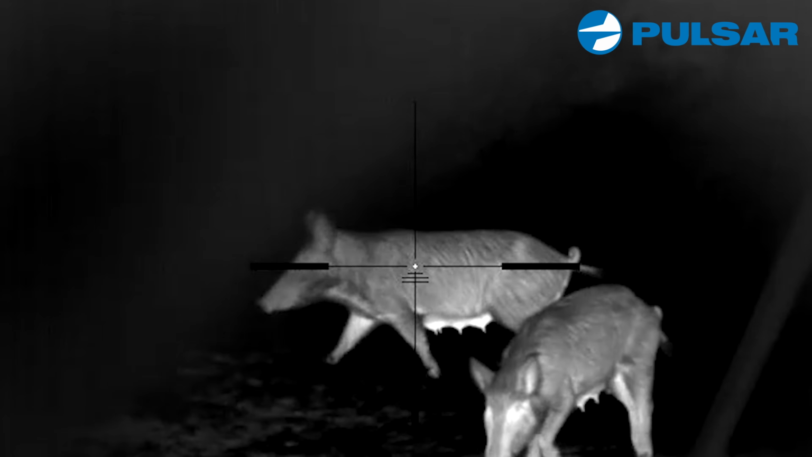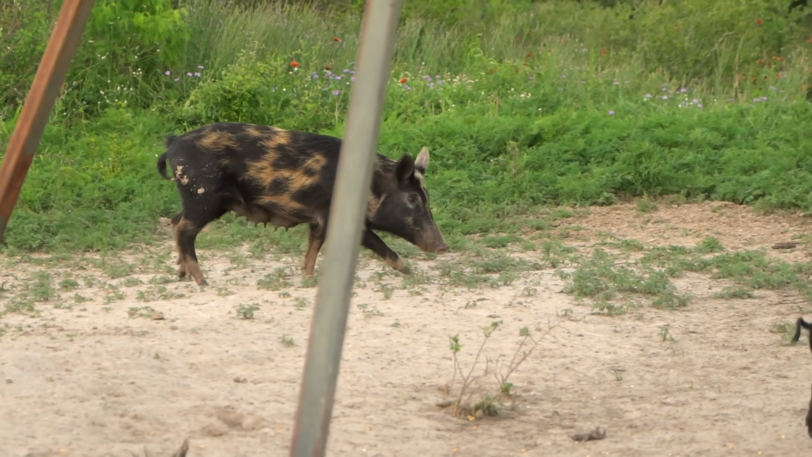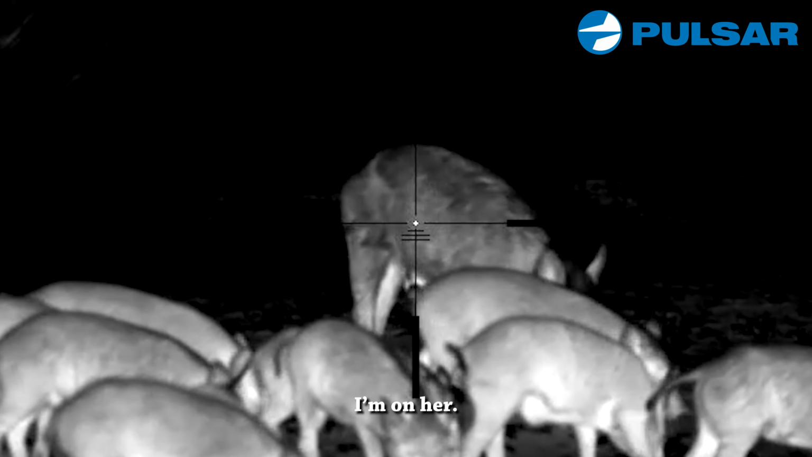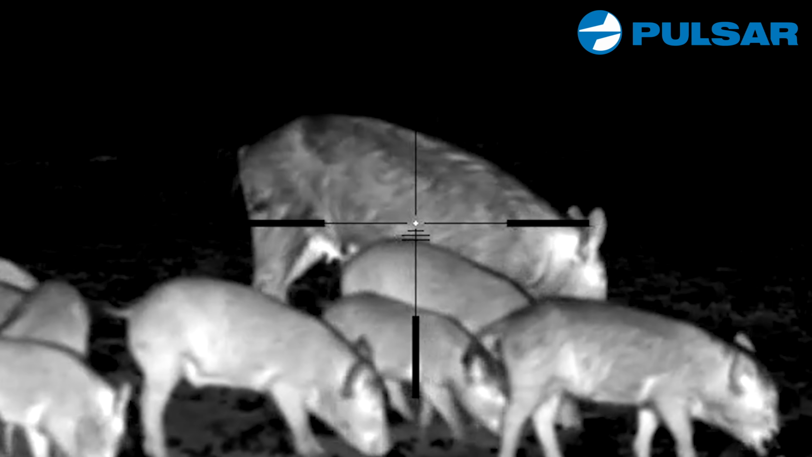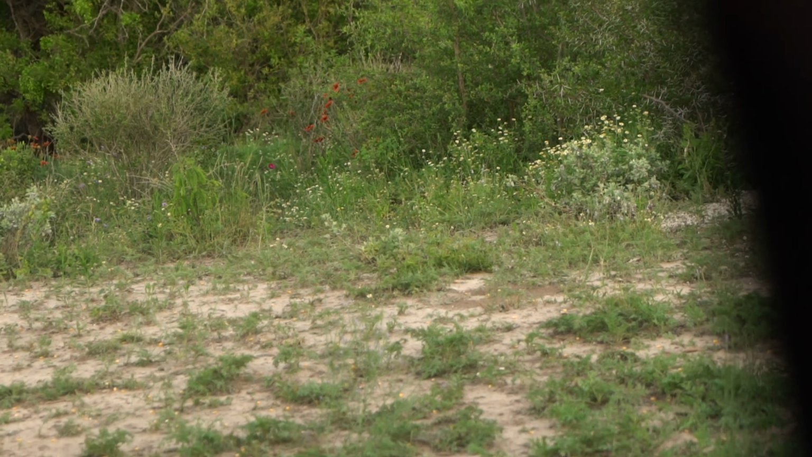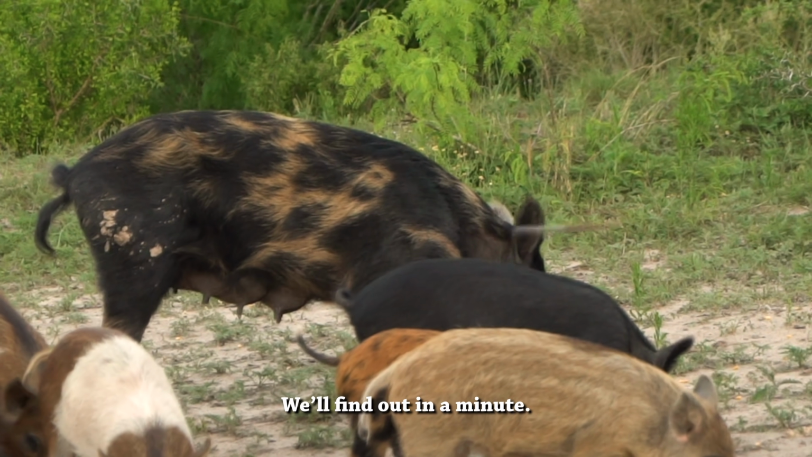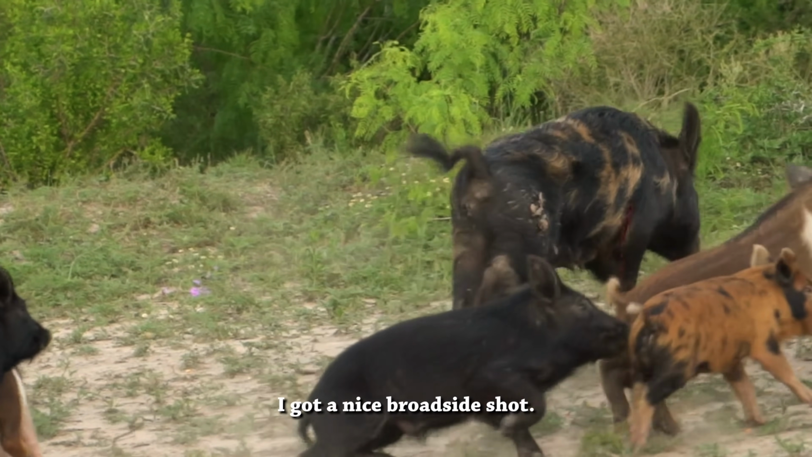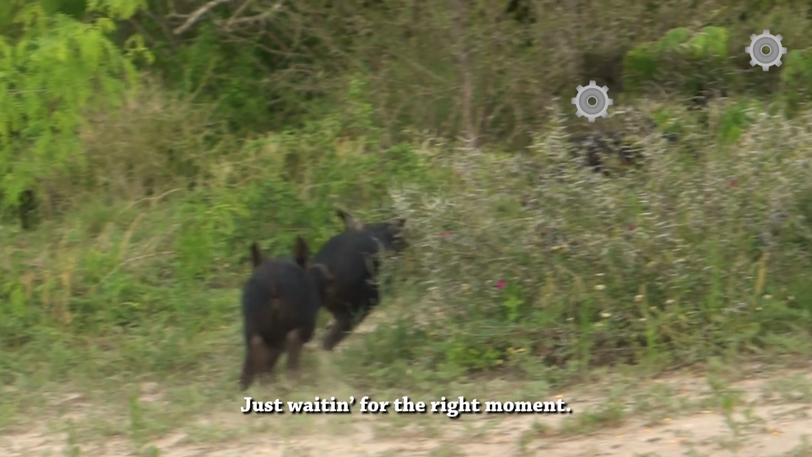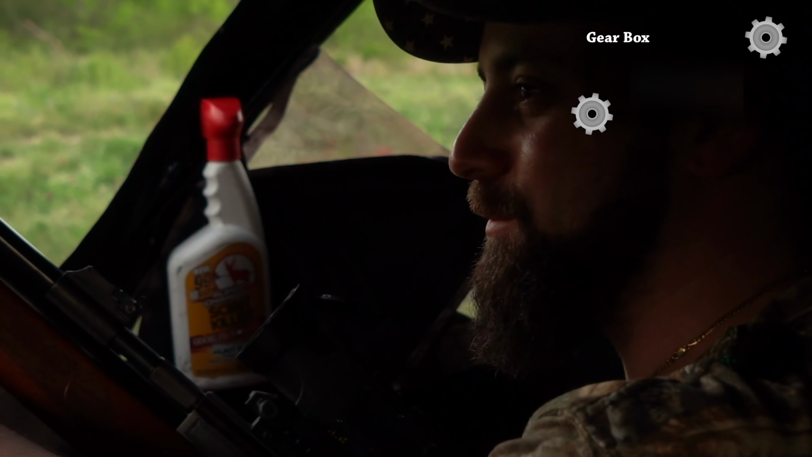I got 2 of them. He's moving over. He's still moving. I'm on her. You ready? Yeah, when you're ready, take her. Tagged him. Well, I think we tagged him at least. We'll find him. I got a nice broadside shot. Just waiting for the right moment, pick my placement, pull the trigger. Simple as that. That's a rush, man.